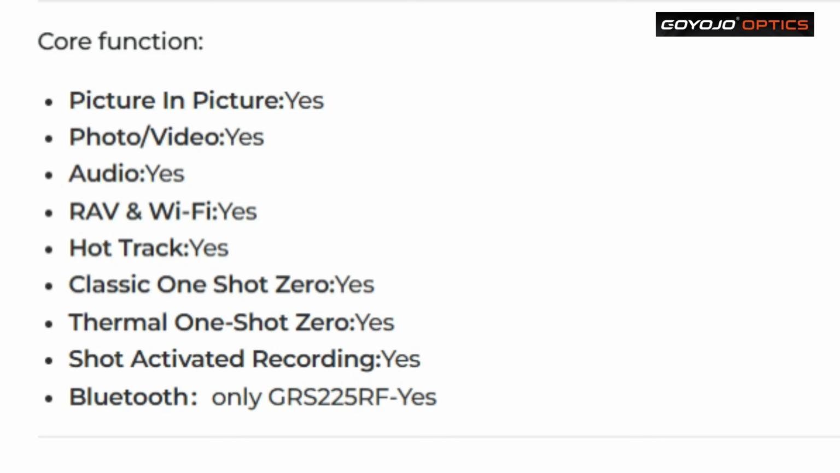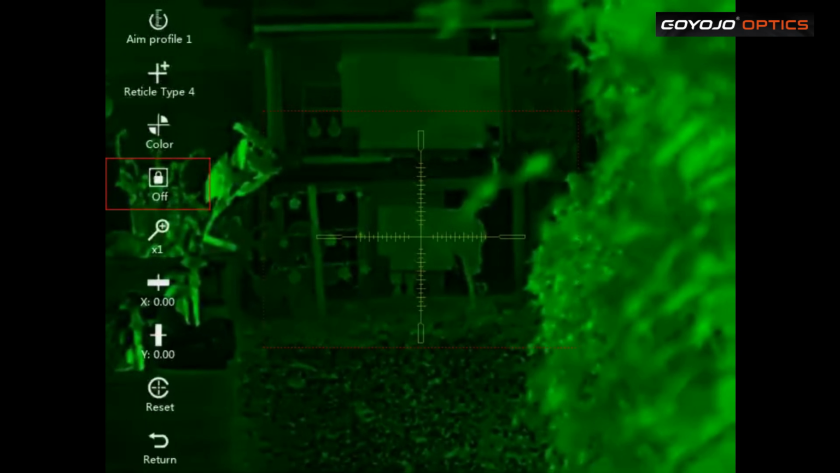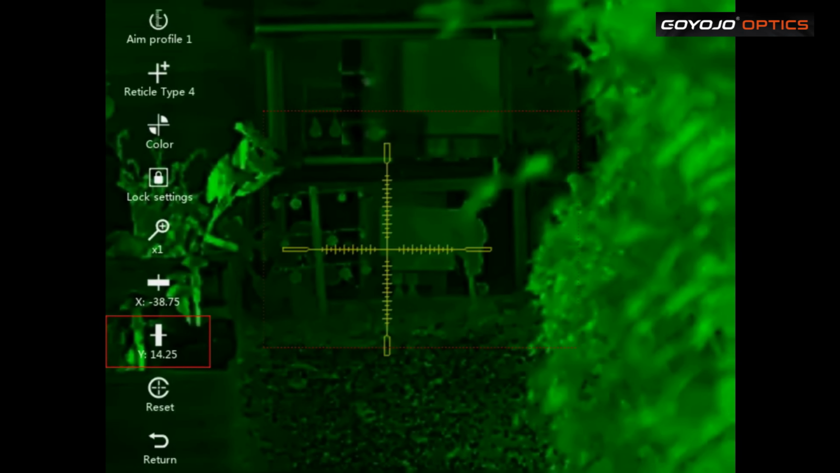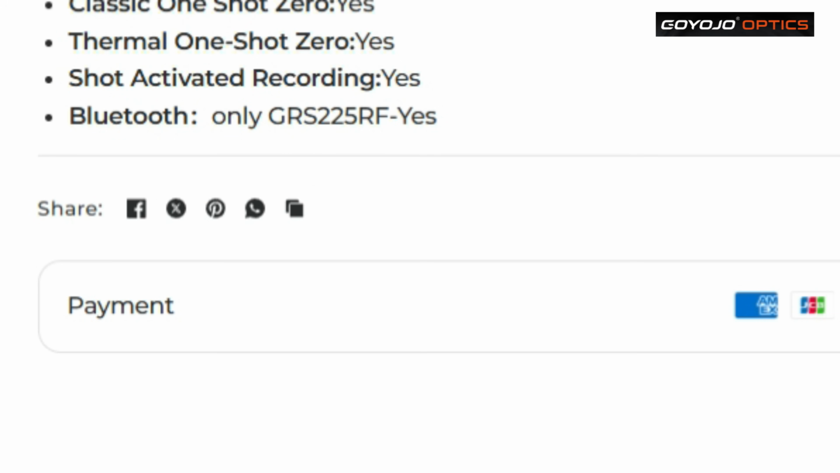Got a classic one-shot zero. That works really well. You've got a thermal one-shot zero, yes. Shot activated recording, yes, which is basically the same as the RAV.